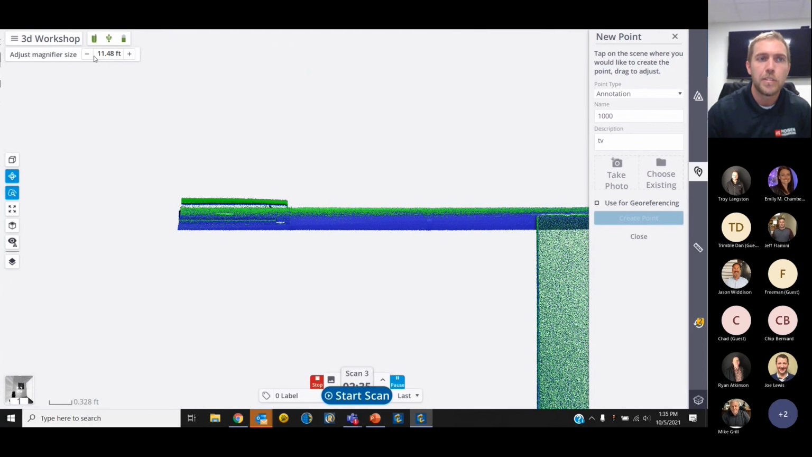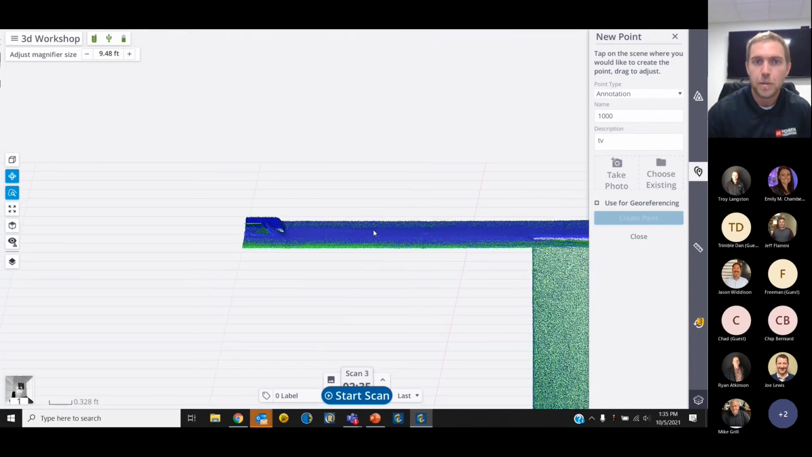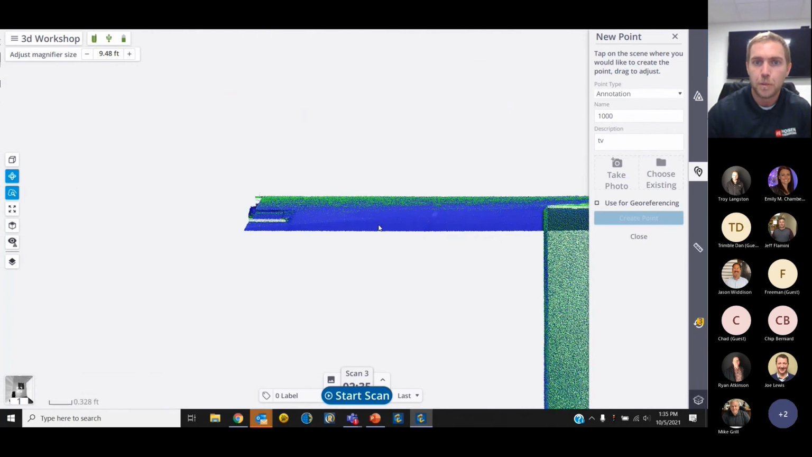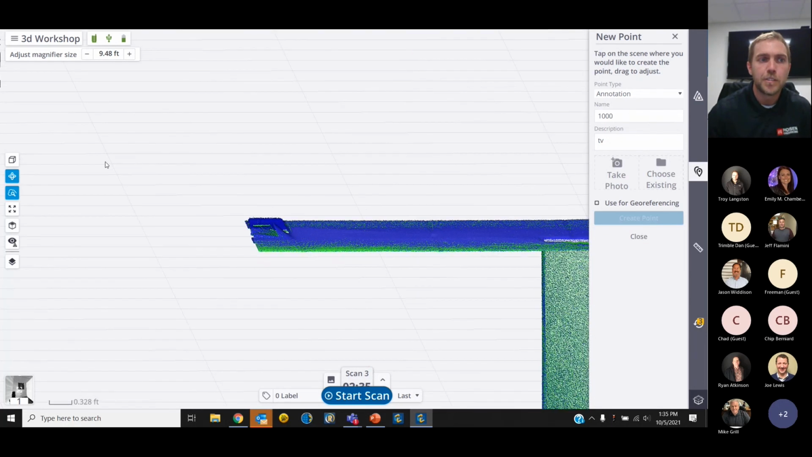So we have the ability to adjust this magnifier size and do a smaller portion if there's really an area you want to focus on and tie in between the two. But as you can see, this is pretty tight overlap between the two. We have green and blue coming out on both sides. So it looks like our registration is good. We will have probably 85 to 90% overlap because I'm scanning so close to each other. So we'll see that in our refining registration report.